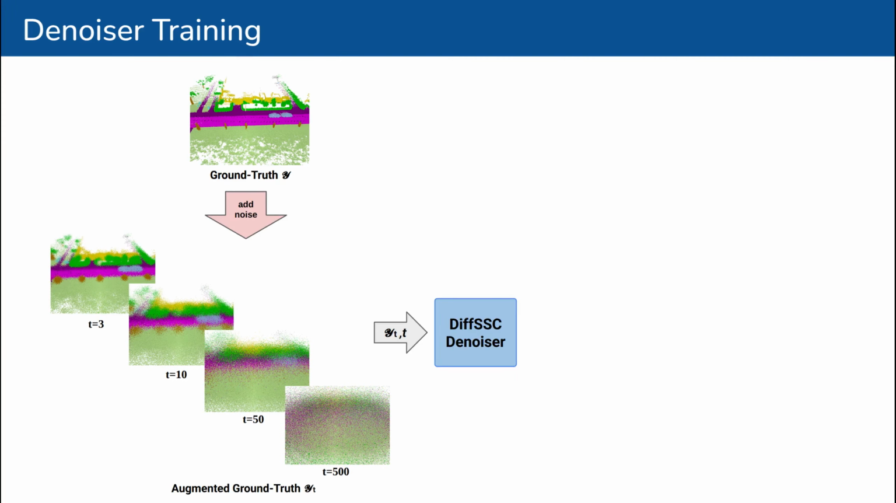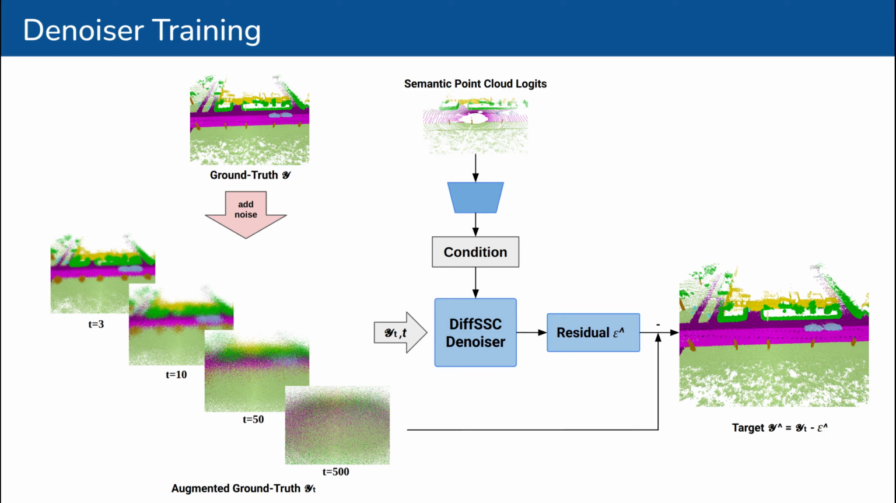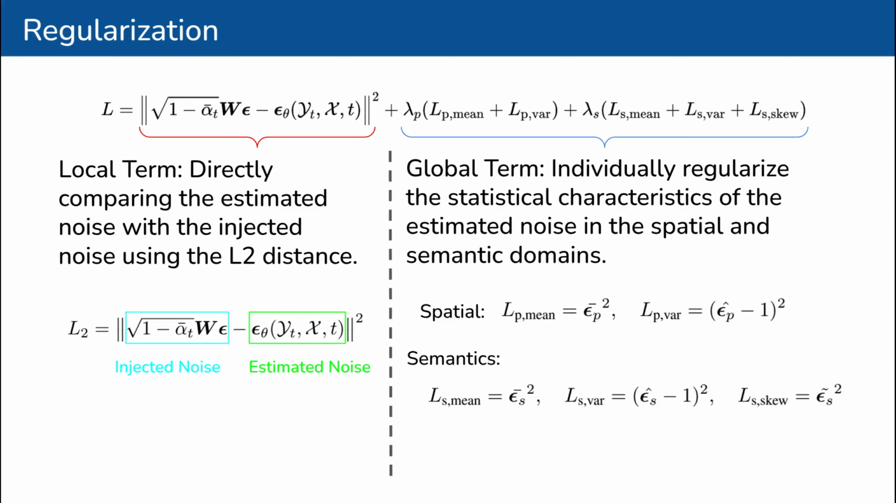on the ground truth. The denoiser attempts to predict the residuals from the noisy ground truth, while we encode the semantic LiDAR point cloud as conditional input to guide the denoiser. The target scene is obtained by subtracting the estimated residuals from the noisy ground truth. To regularize the estimated noise, we employ both local and global losses. The local term directly compares the estimated noise with the injected noise, while the global term regularizes the statistical characteristics of the estimated noise in the spatial and semantic domains.